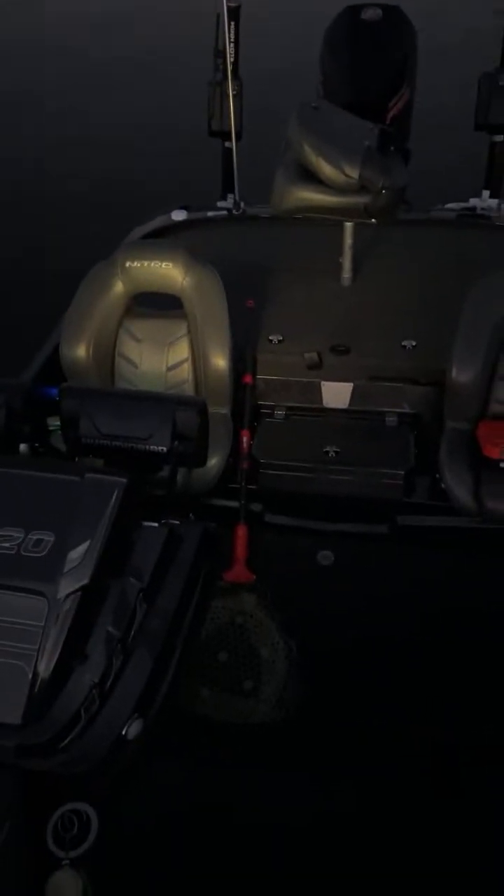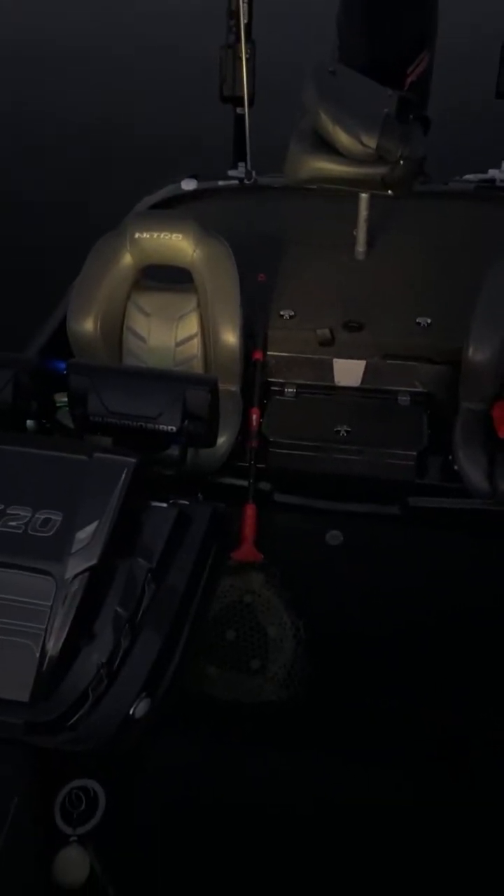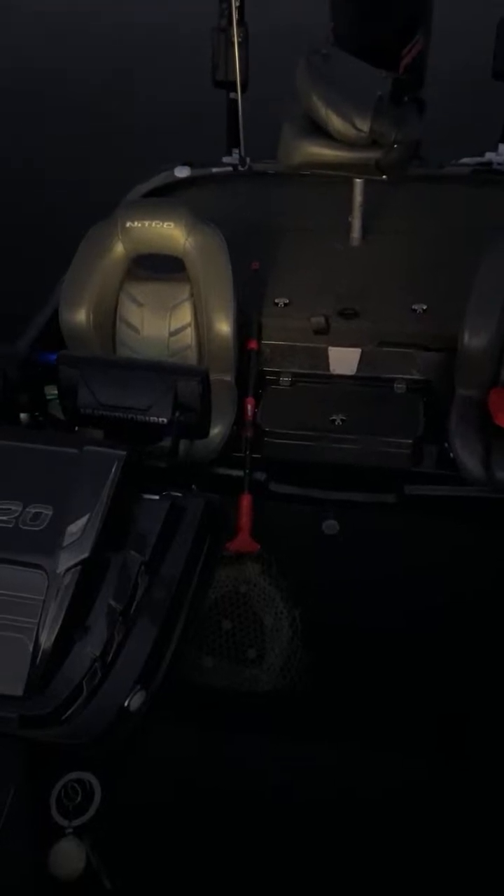All right, Crockett says that's all you put in under Google and it goes right there. Okay.